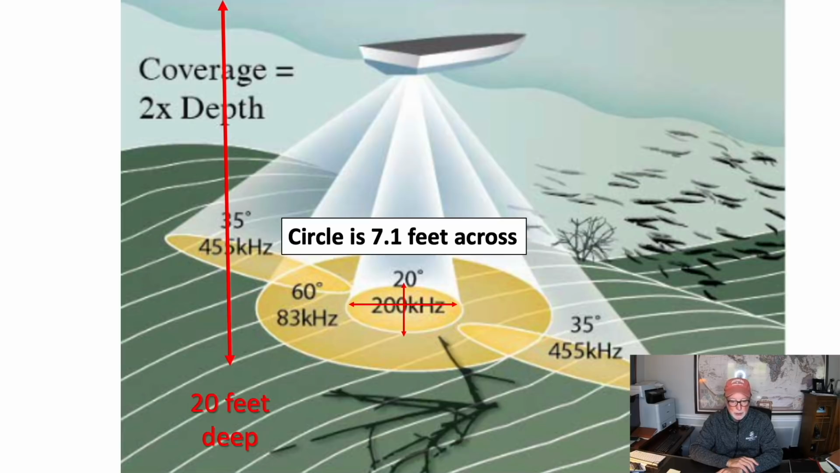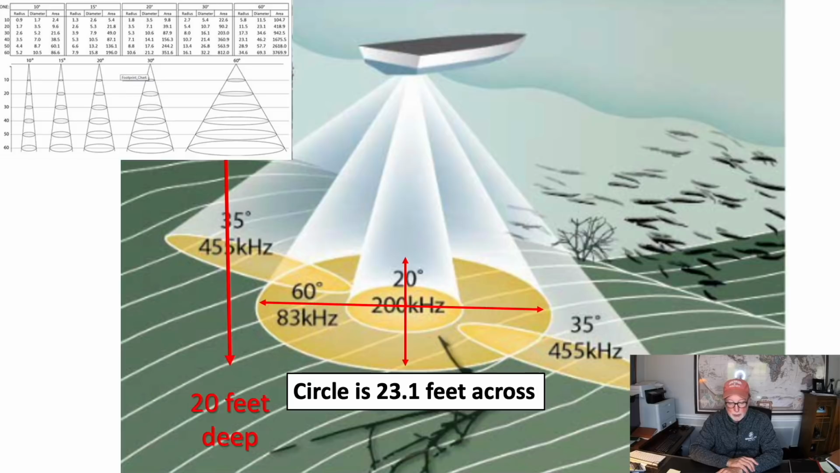And then if you're shooting it in a 60-degree cone with 83 kilohertz, it's a much, much bigger one. And there's a whole big long rabbit hole to go down on the chirp where they're shooting it in multiples. And it's interesting, but for our purposes today, it doesn't really matter. So that's basic cone angles to kind of level set for everybody.